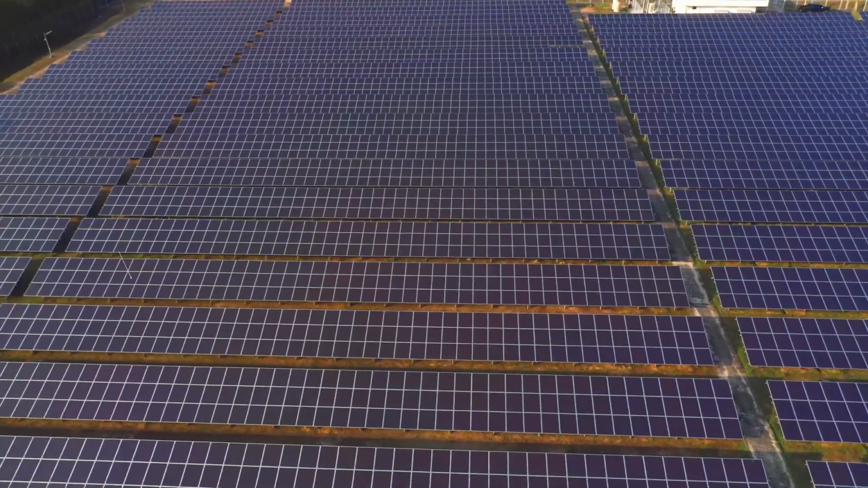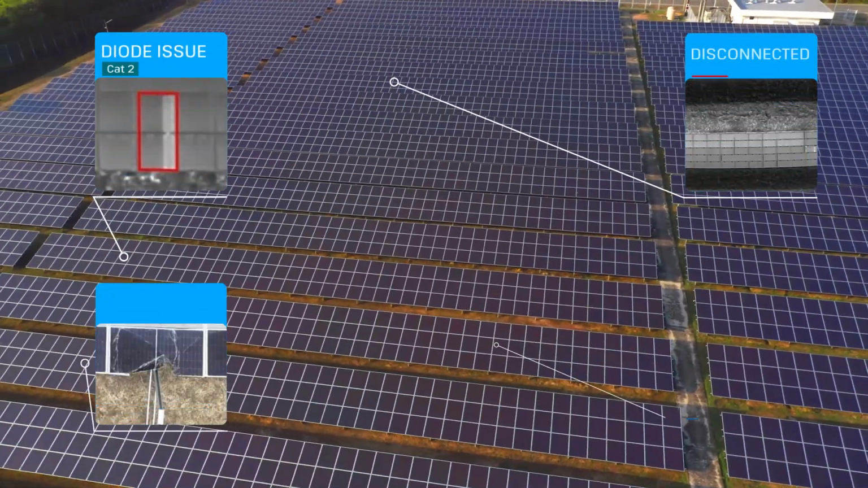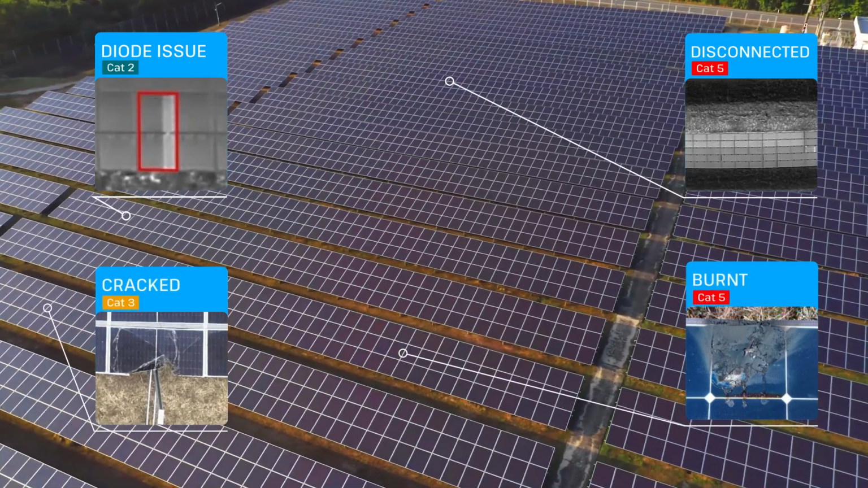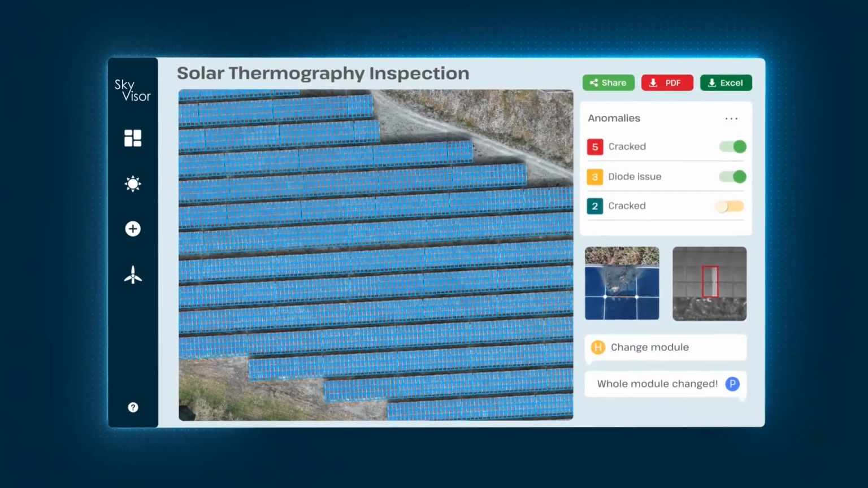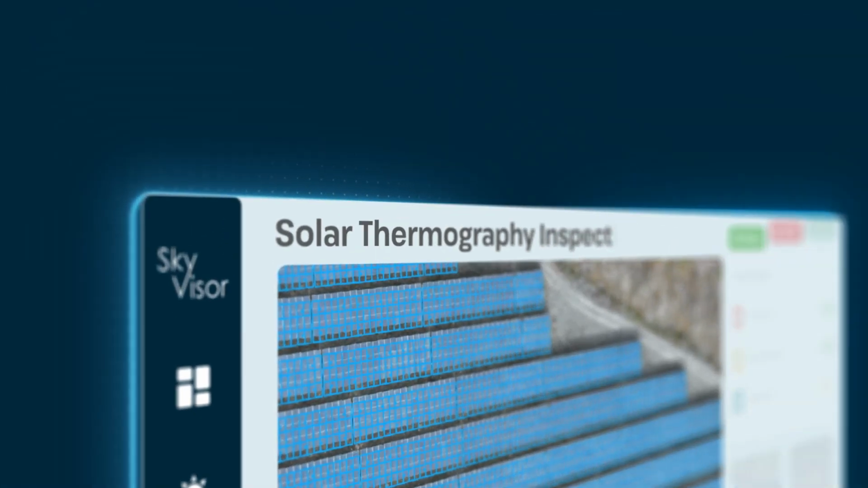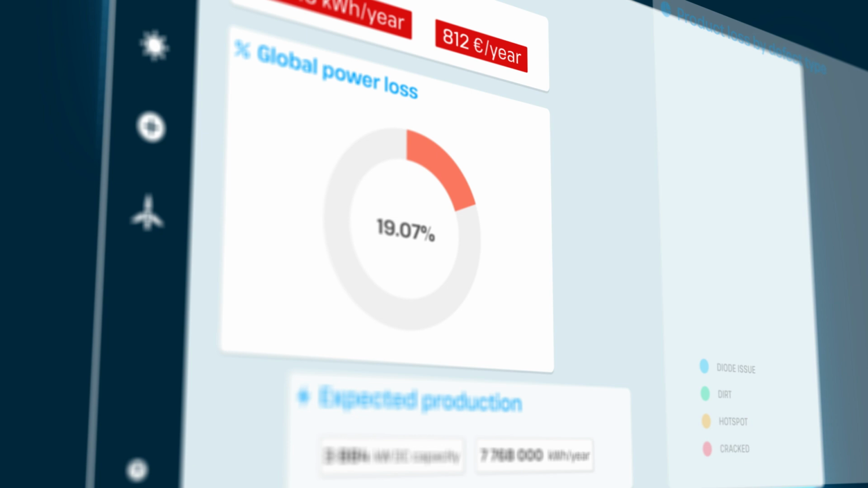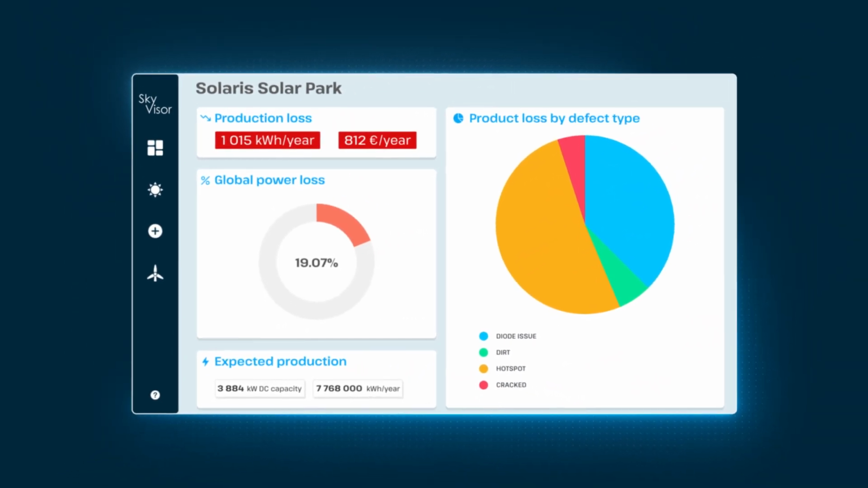Industry-leading AI algorithms automatically analyze your modules and help you spot even the smallest defects before they escalate. The SkyVisor Asset Management Platform allows you to get a clear overview of your site health, estimate production losses, and confidently plan your next maintenance campaign.